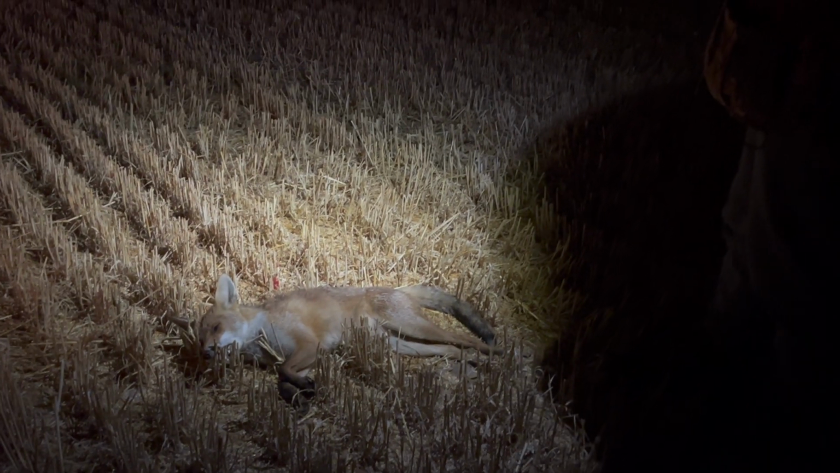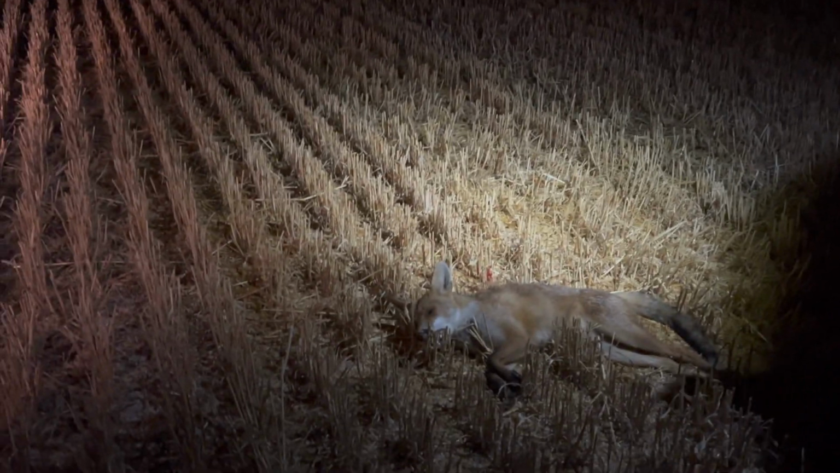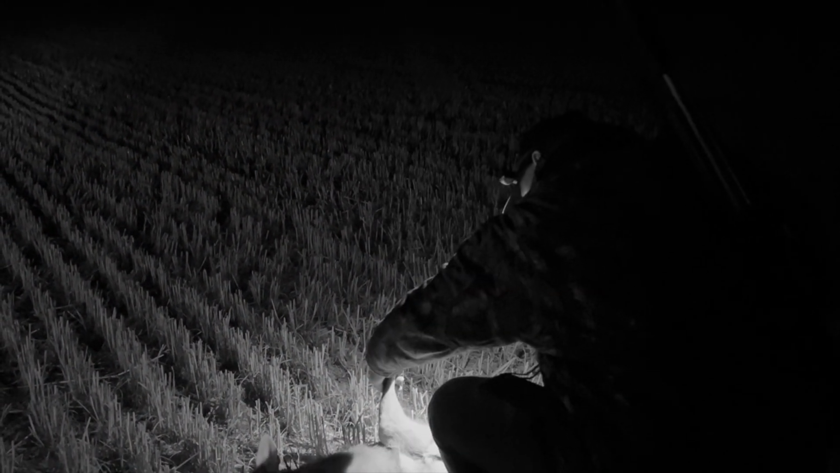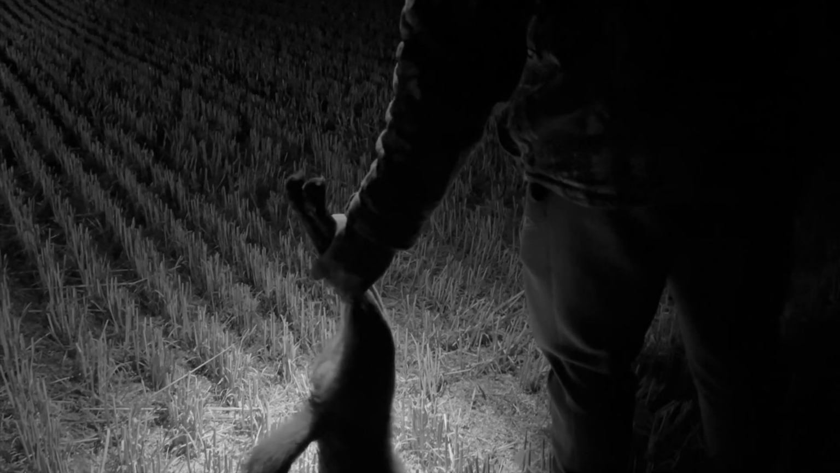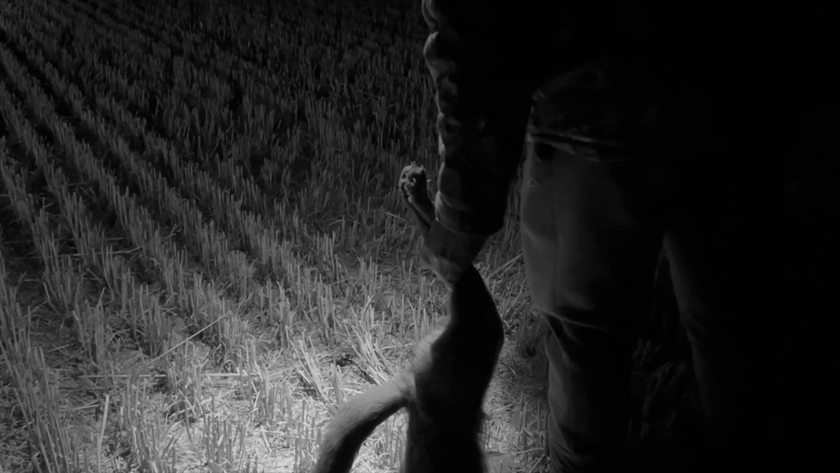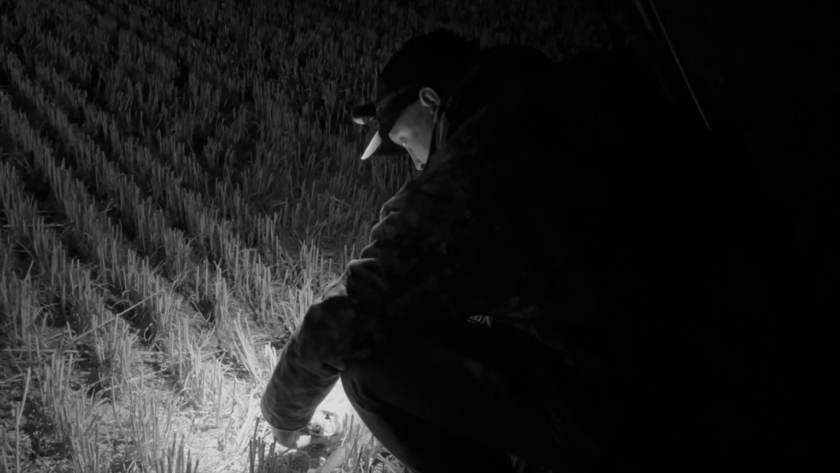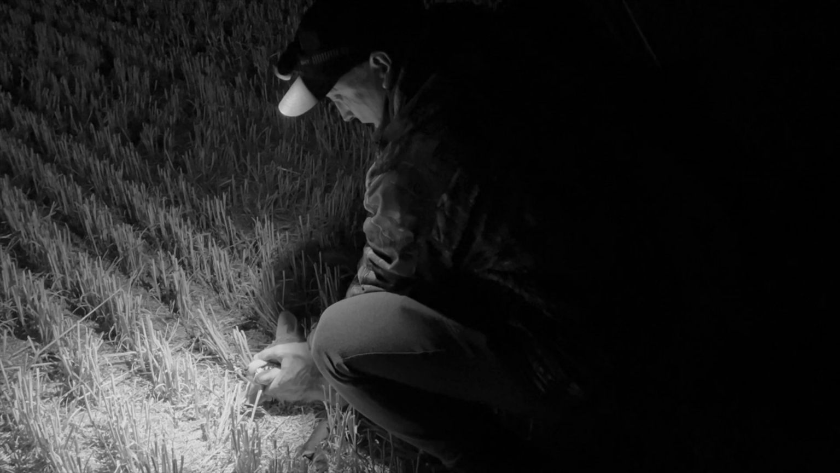Oh, right, yeah. Cool. Dog? Yeah. Not a young one, no? Young one. No, I don't think so. No, definitely not. Look, the size of them canines, and that one's all decayed, look. Yeah, that front one's broken.